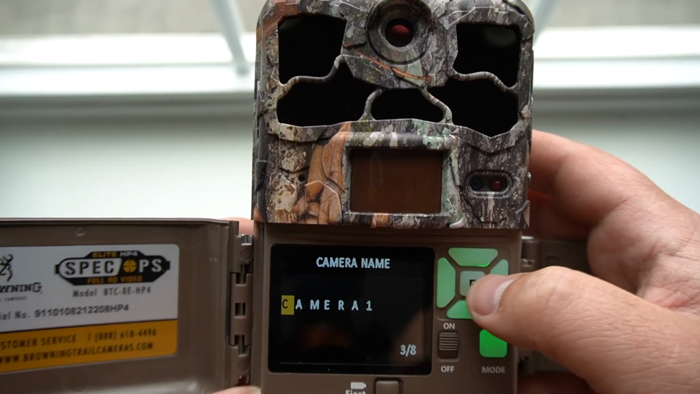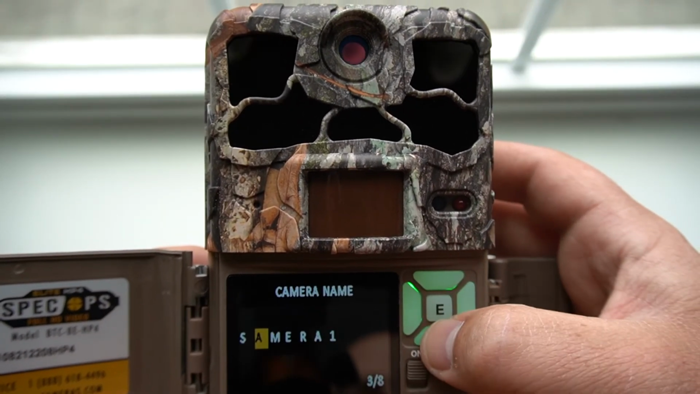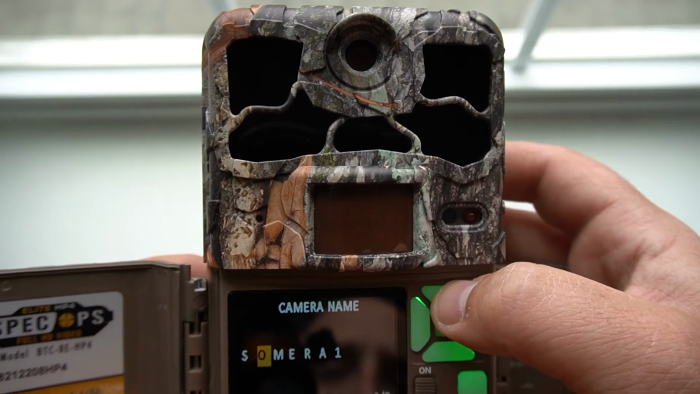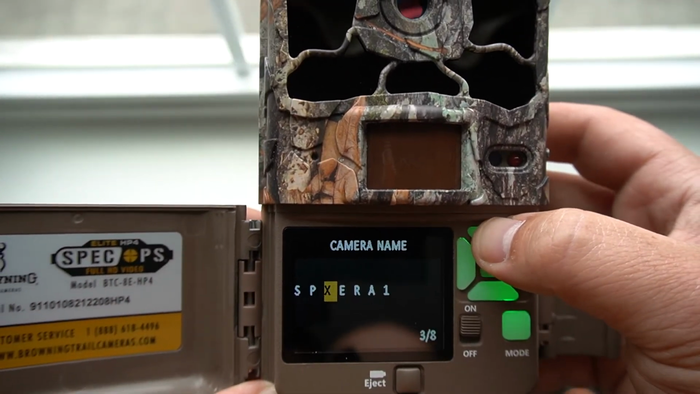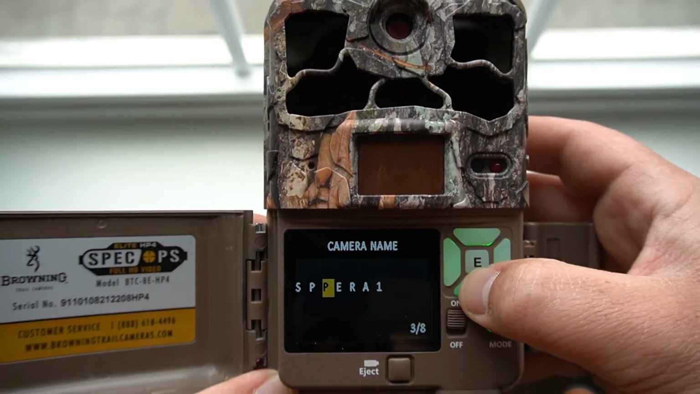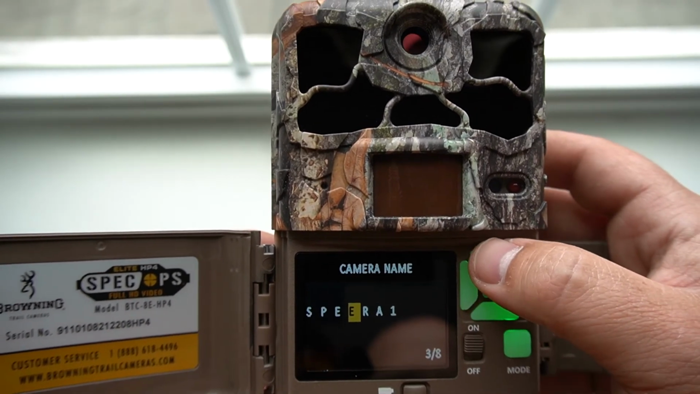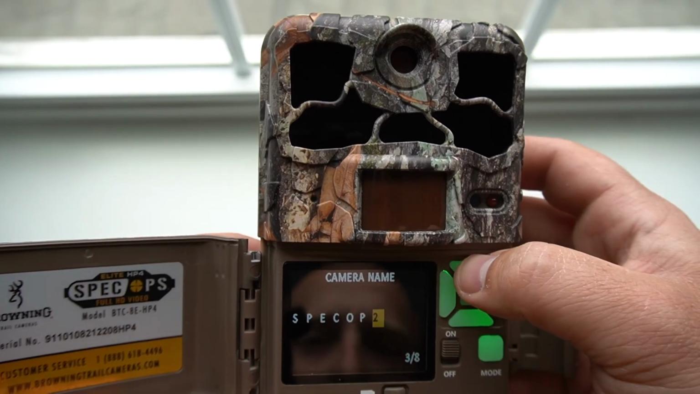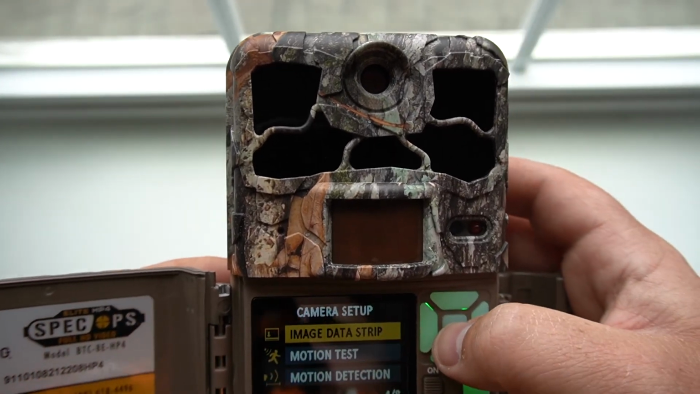Camera name, let me change this real quick. To change them, you go up or down. You'll figure it out once you start pressing which way it goes. I always name mine. You don't have to do it, but I always keep track of them. I'll remember where I put a certain camera because of its name. Like I'll name it what the camera actually is called, and that's how I remember. But you guys can do whatever you want. Spec ops, we'll just do elite. We'll do E.